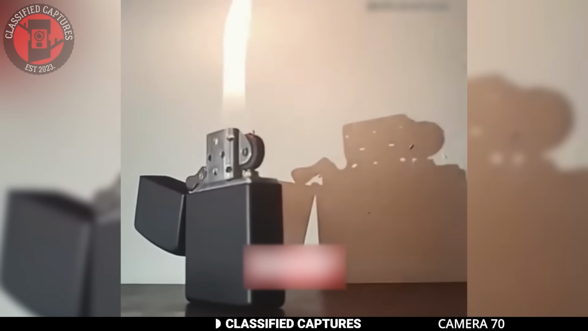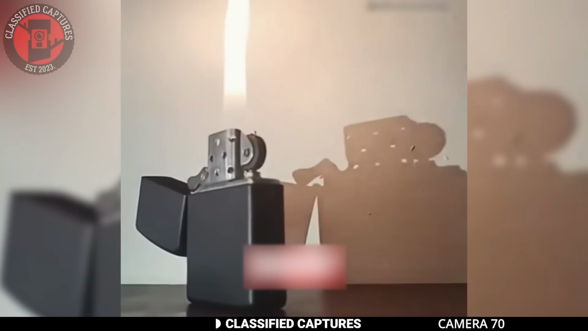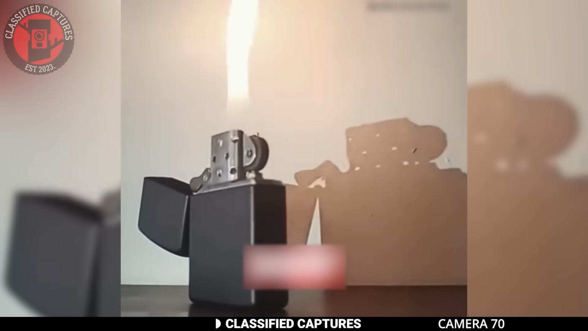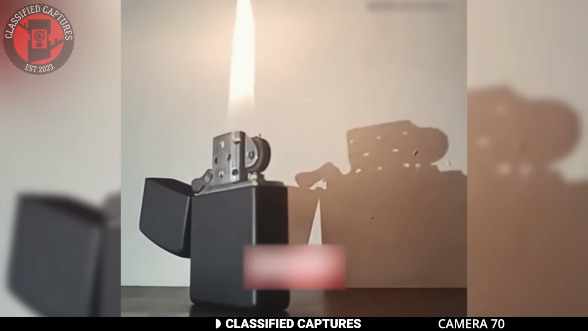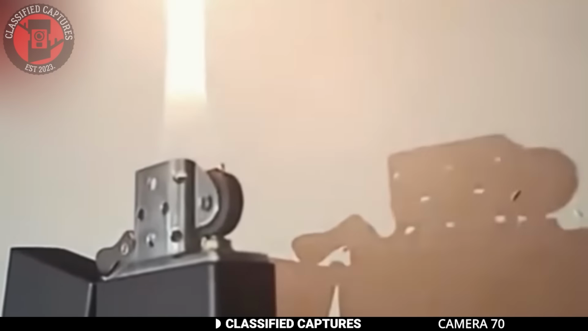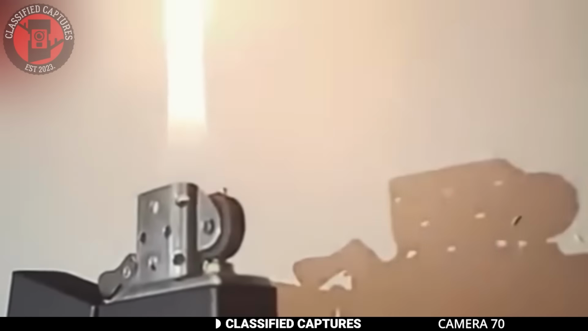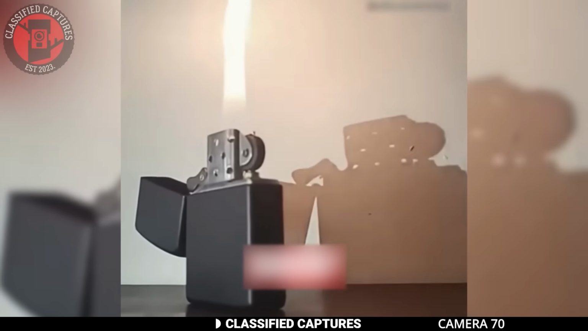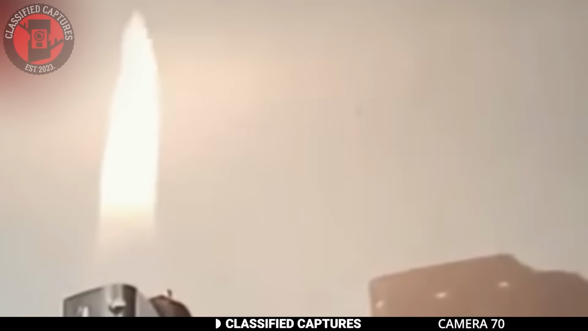Our next footage is one of the reasons why people believe that we are indeed in a matrix. A lighter was put on a table by a wall. The fire was lit, but when you looked at the wall, there was something strange going on. The shadow of the lighter was showing on the wall, but the fire was not.